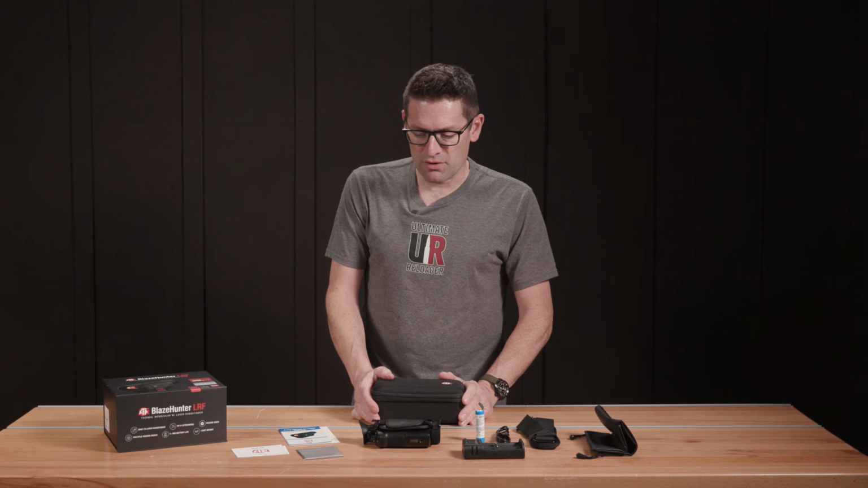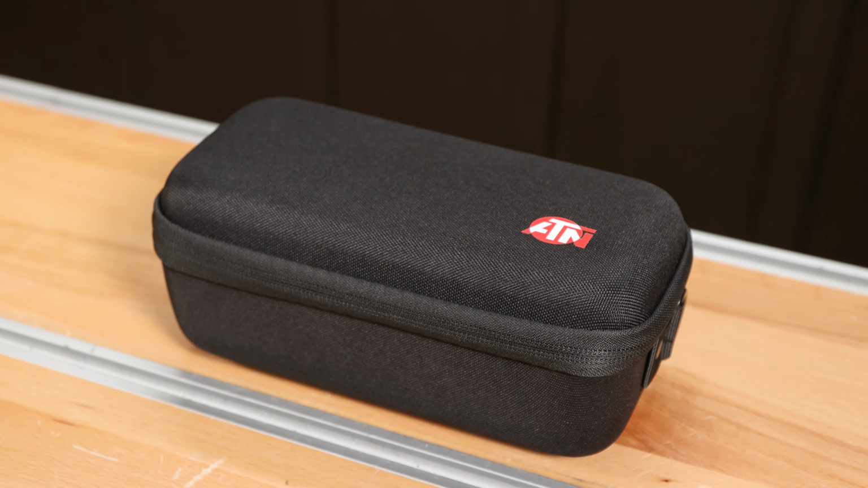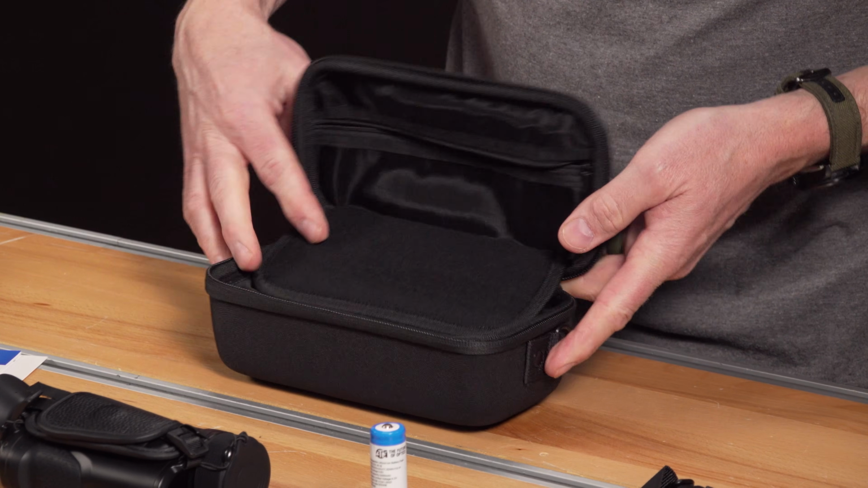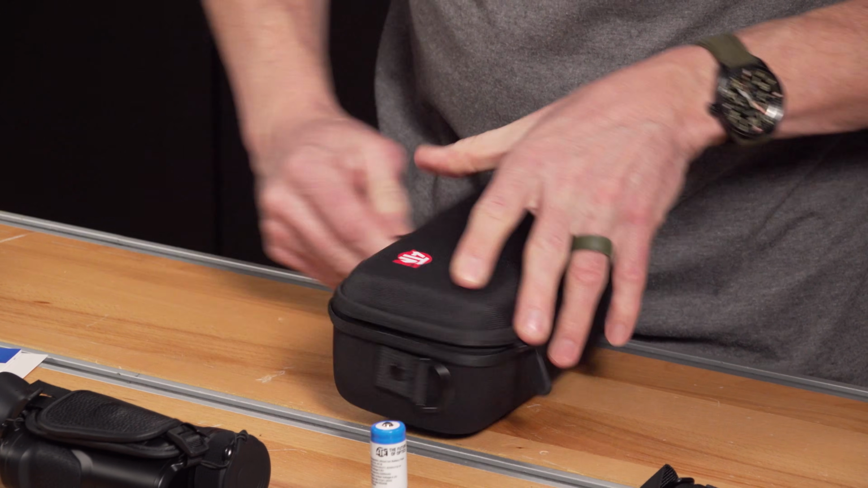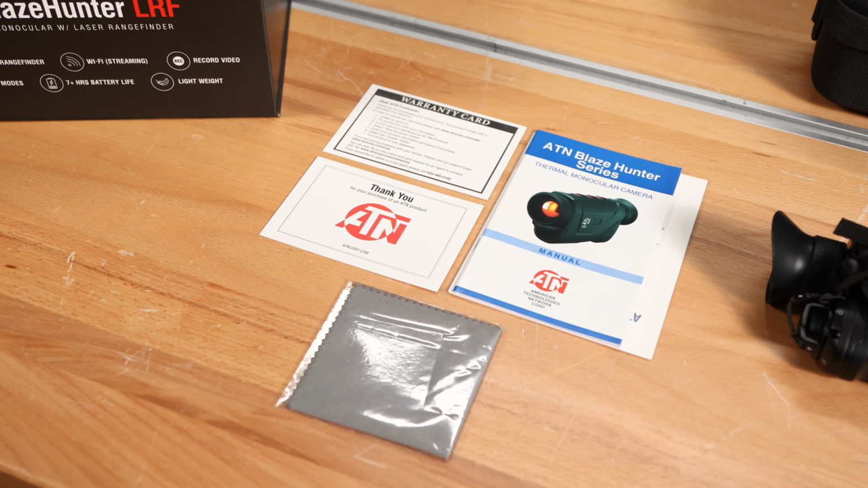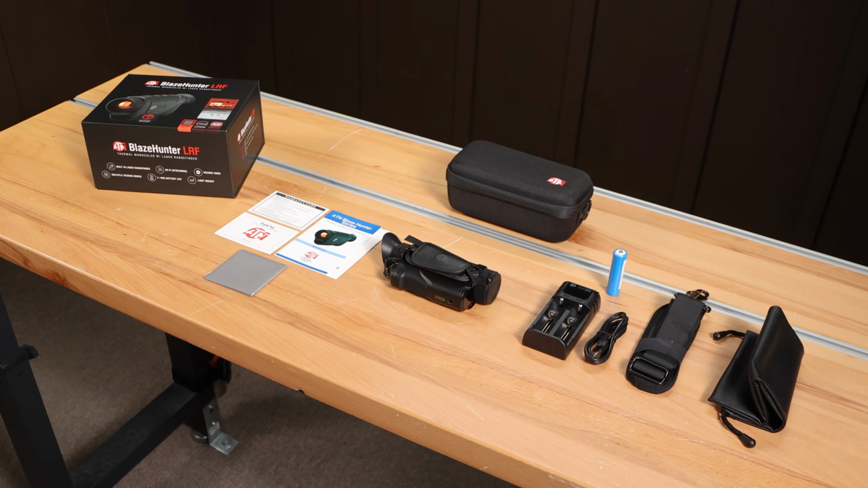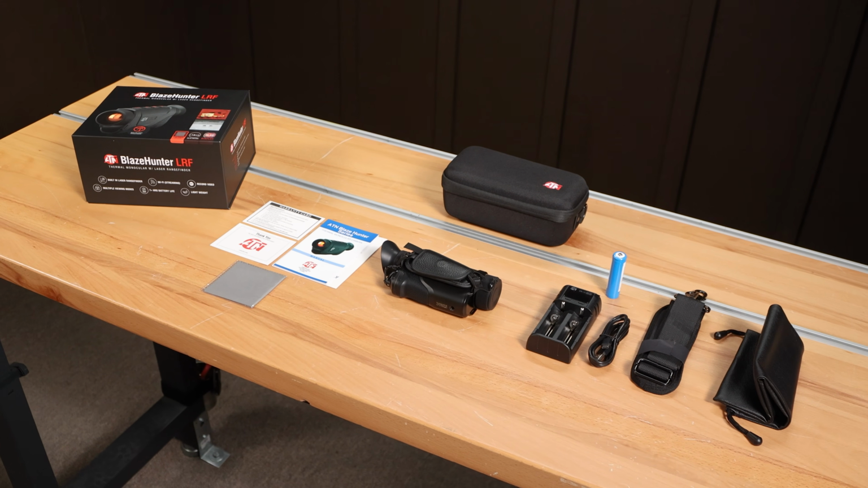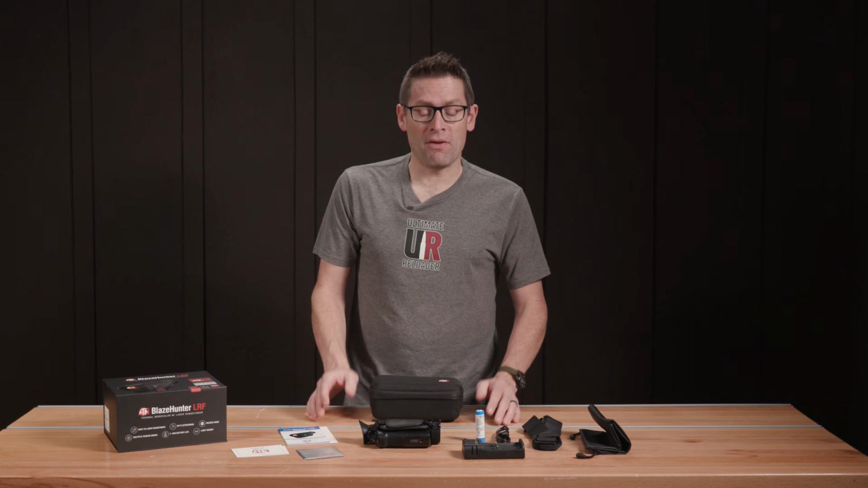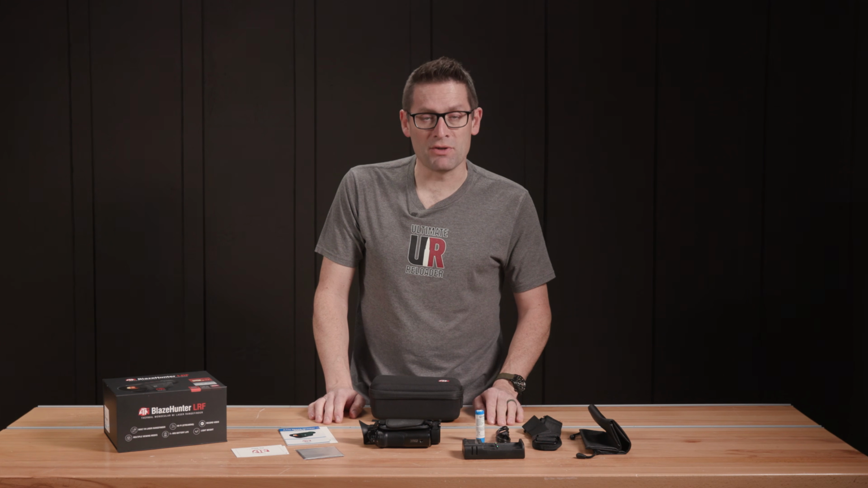So that's totally awesome. We've got this really nice hard case. Well, it's actually kind of a soft case, but it's really rigid. So that's where all of the primary components are going to live. Accessories bag, we've got the strap, printed materials. This is really looking like a really nice setup. Can't wait to put it to use, and that's what I'm going to do next, just kind of show you a quick overview of how this thing works and some of the recording that we're able to do internally on the unit.